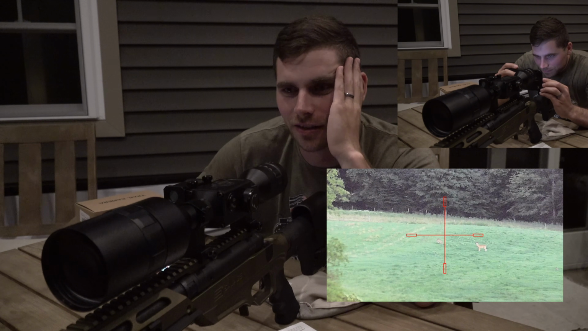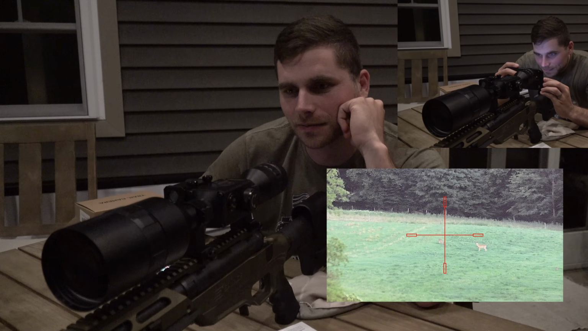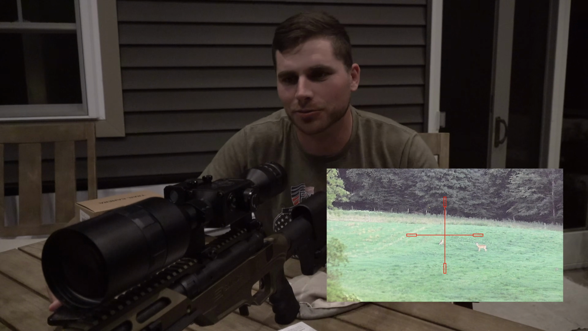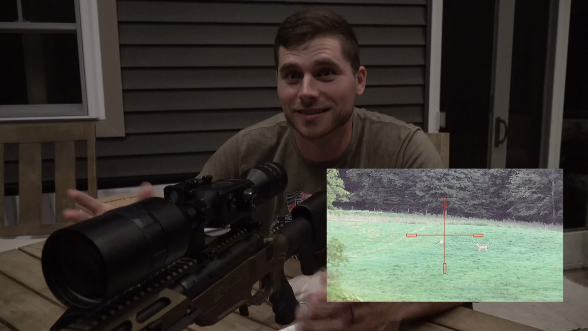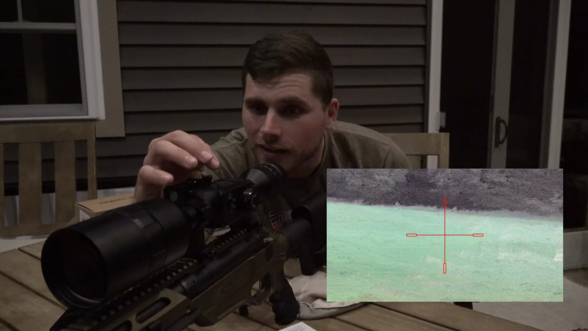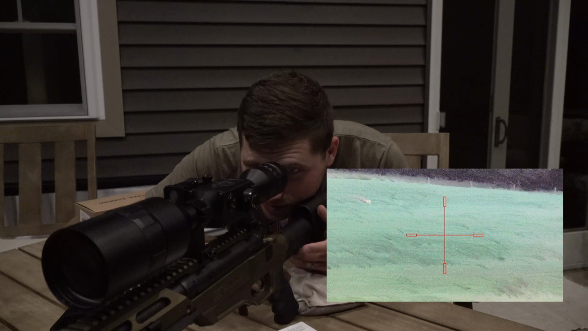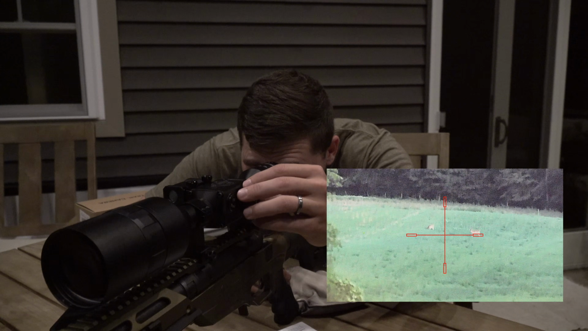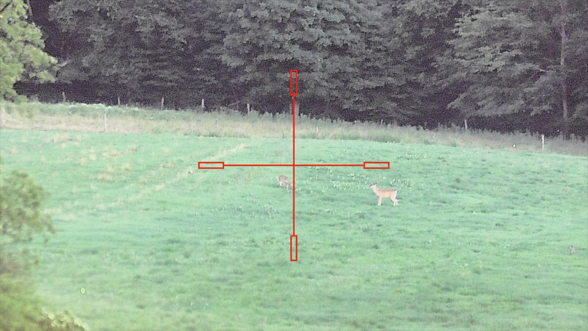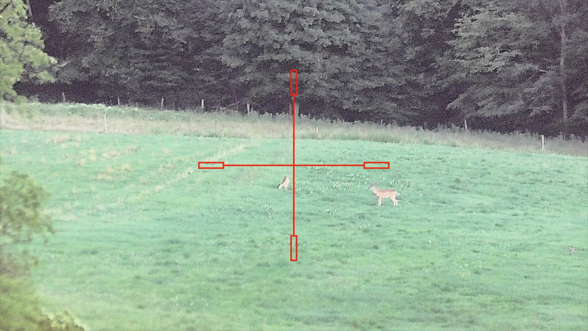There's no thermal signature. This is just the technology they have in here to bring images in complete darkness to light in vivid color. It's wild. I'm gonna get some video through the scope of these deer right now so you guys can get a better idea. It's pretty crazy because you can see fireflies lighting up in it.